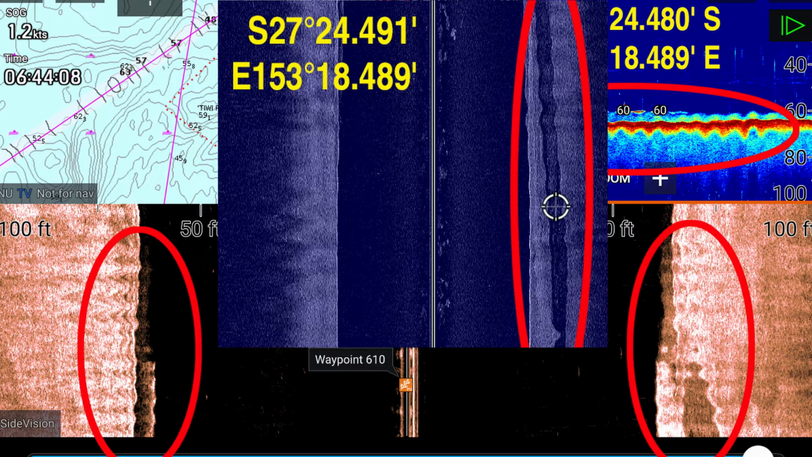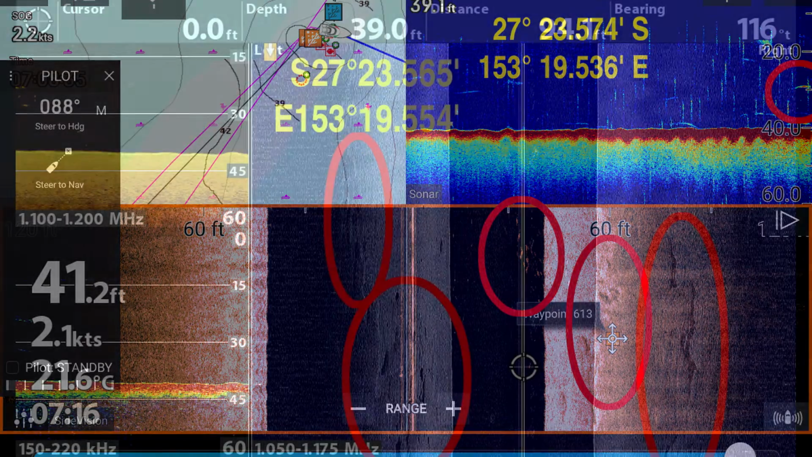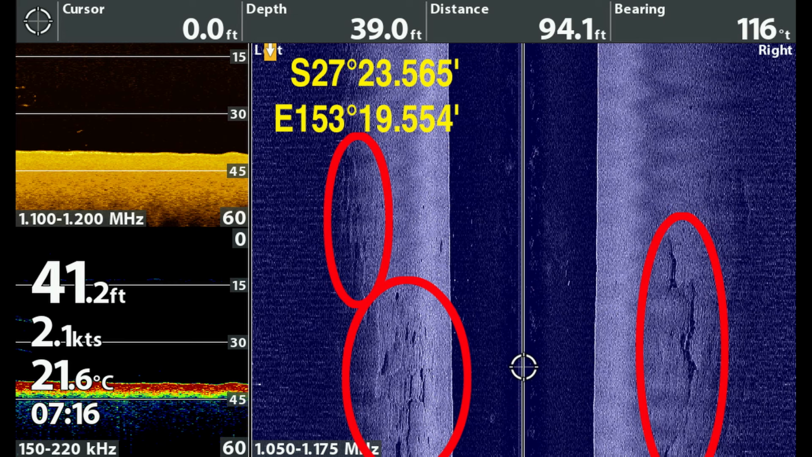But to be honest, neither sounder on the side imaging is giving me much to go on to interpret what's happening on the bottom. In this shot, the Raymarine unit has picked up some fish in the water column, and it shows there's something on the bottom, although I can't tell for certain whether it's irregularities on the bottom or some fish sitting there.